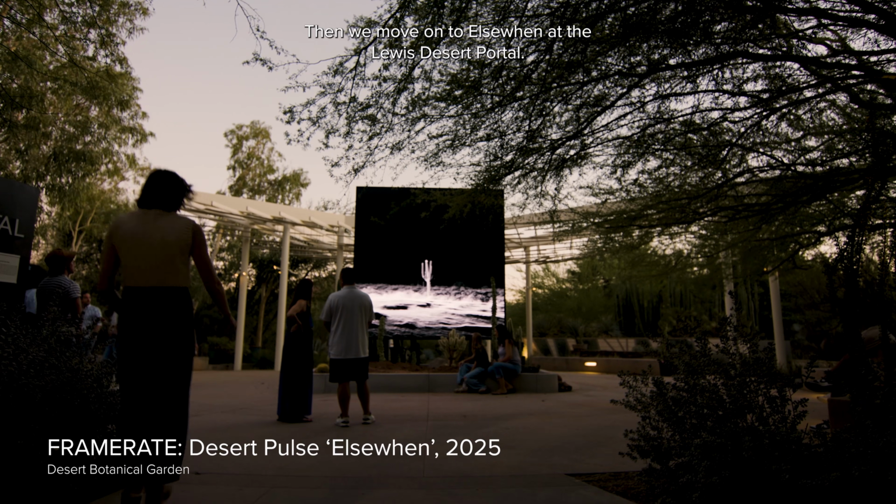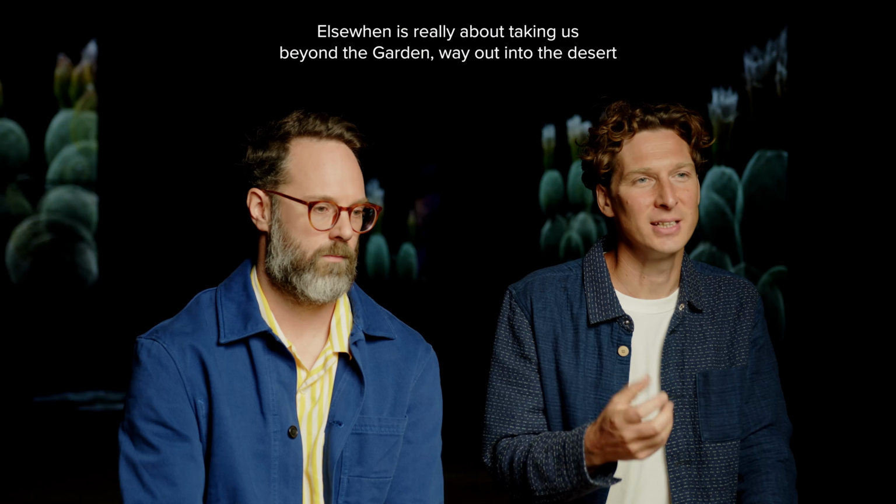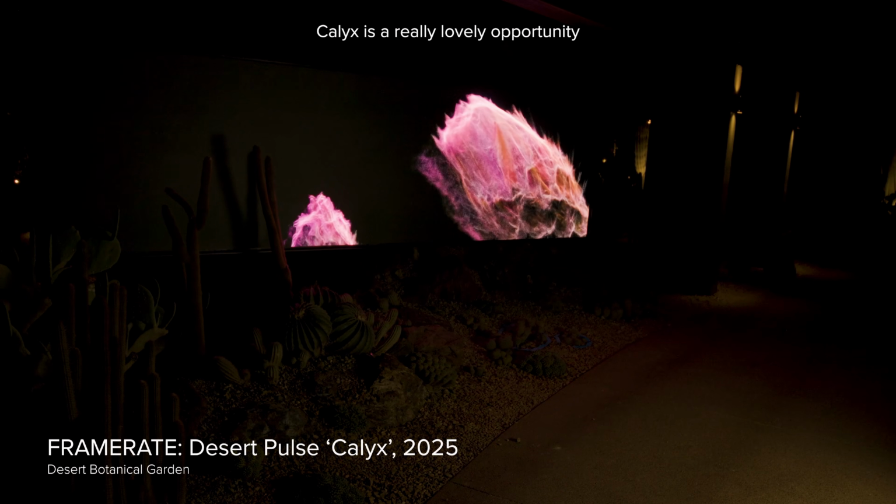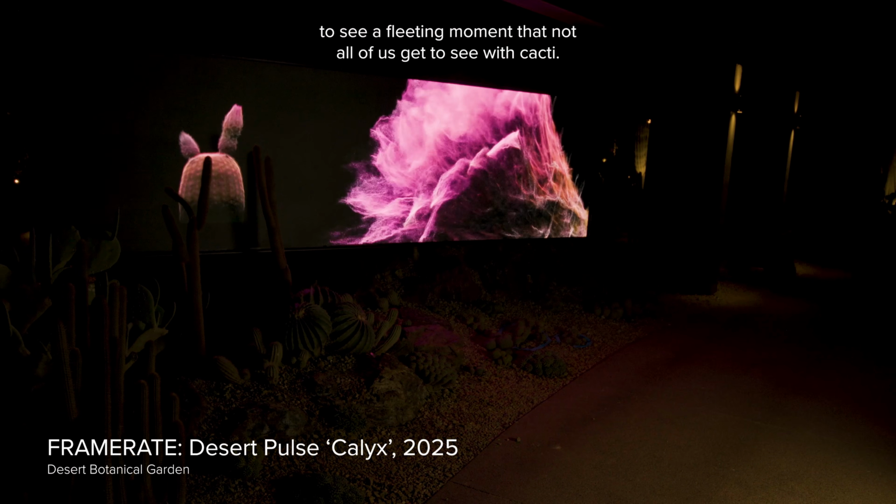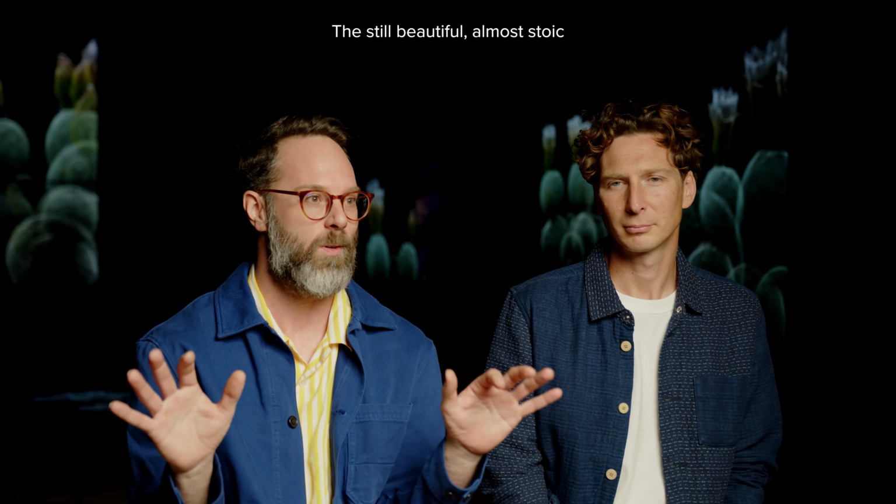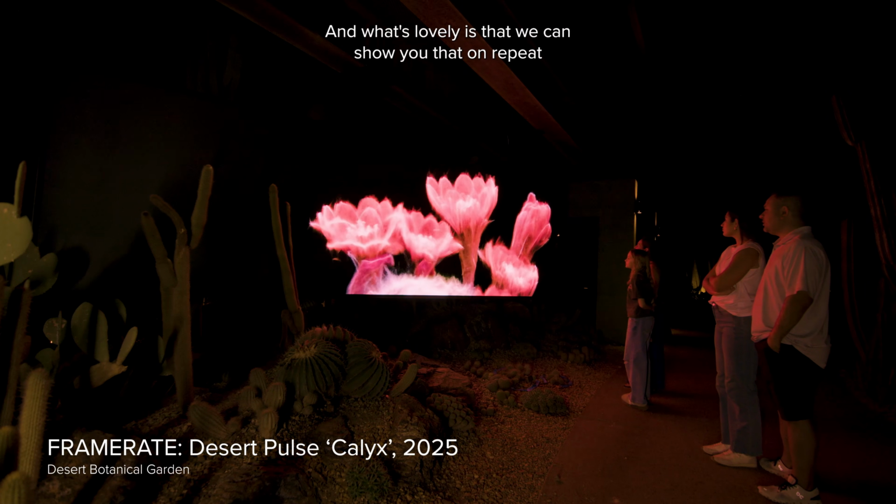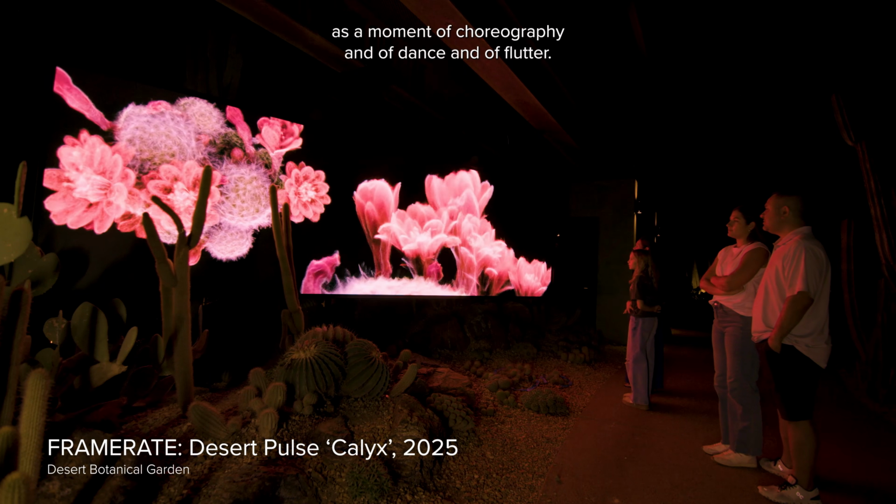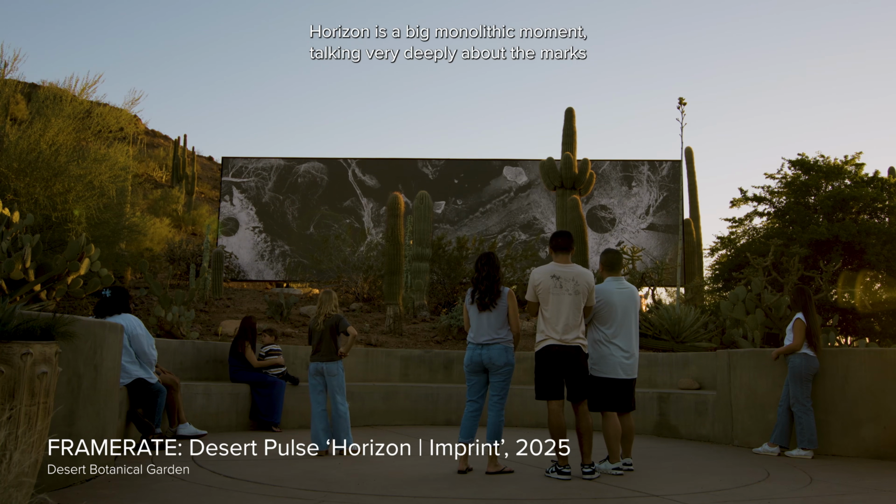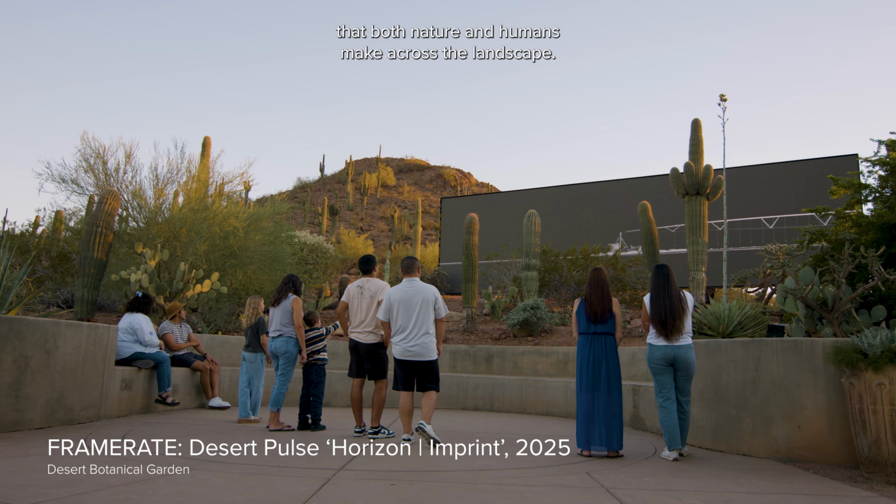Then we move on to Elswen at the Lewis Desert Portal. Now, Elswen is really about taking us beyond the garden, way out into the desert to look at a whole variety of vast landscapes over different periods of time. Calyx is a really lovely opportunity to see a fleeting moment that not all of us get to see with cacti. The still, beautiful, almost stoic desert comes alive for this very short period of time. And what's lovely is that we can show you that on repeat as a moment of choreography and of dance and of flutter. Horizon is a big monolithic moment, talking very deeply about the marks that both nature and humans make across the landscape.